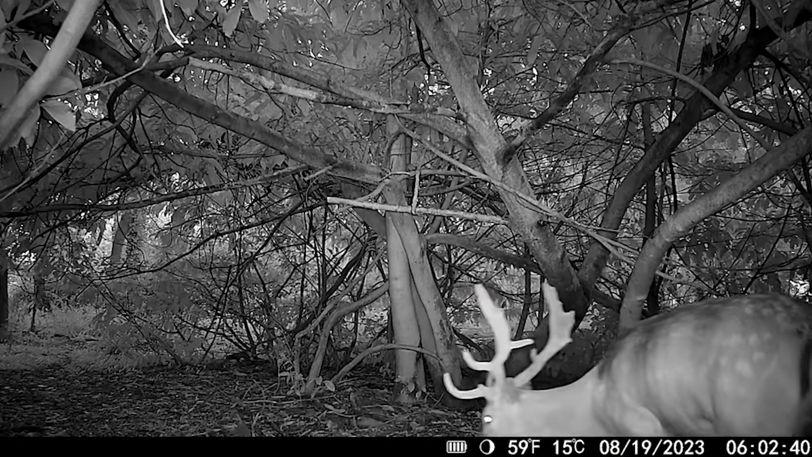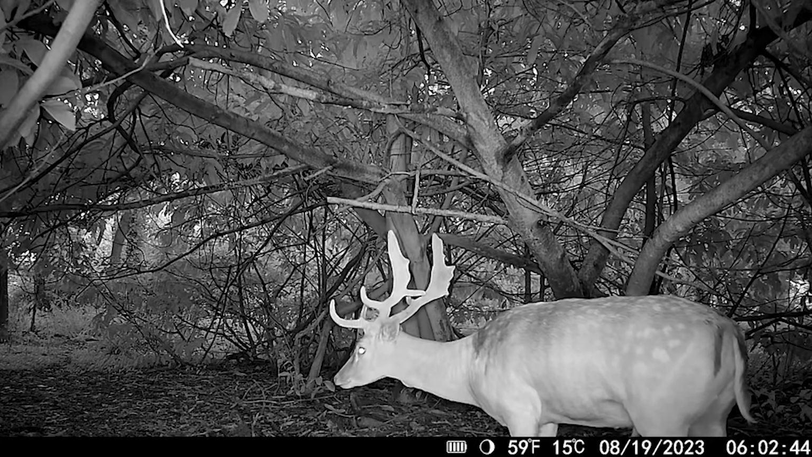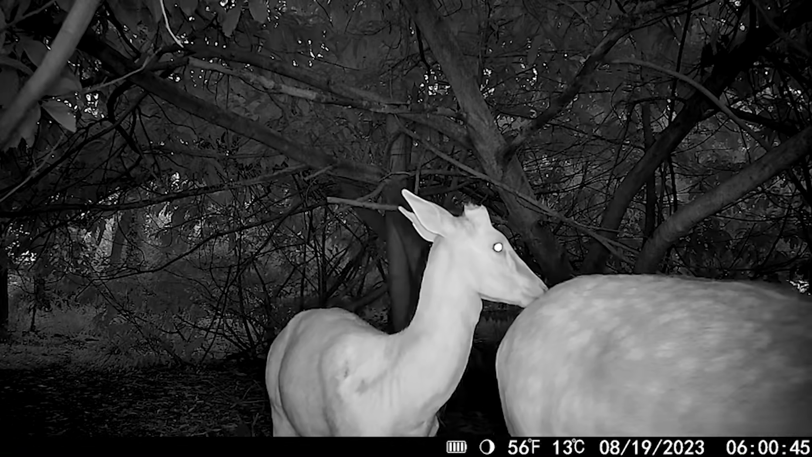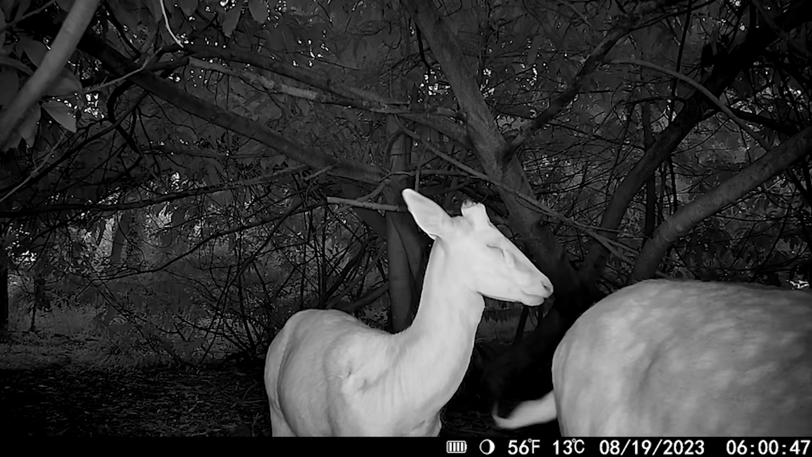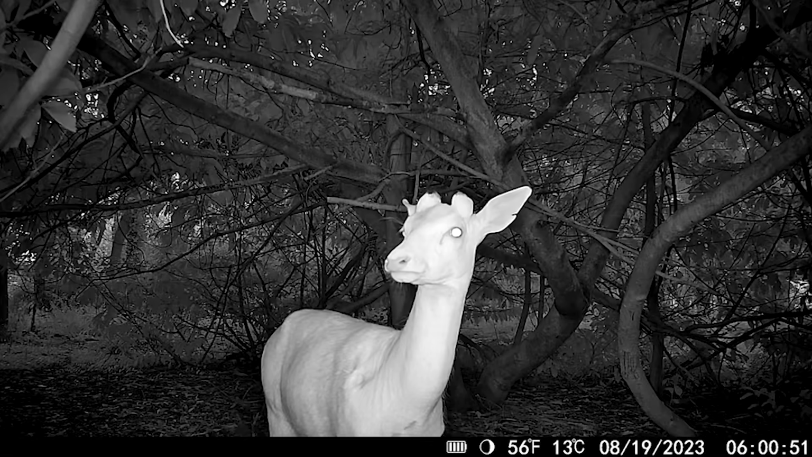So I've got a high seat that's going to be going up next week. Hopefully in the next couple of weeks we'll get some more deer info. Anyway, it's been really good. M15 camera working well, doing its job. Really happy with it. Photos coming to the phone quite regularly. Not had any problems with it so far.